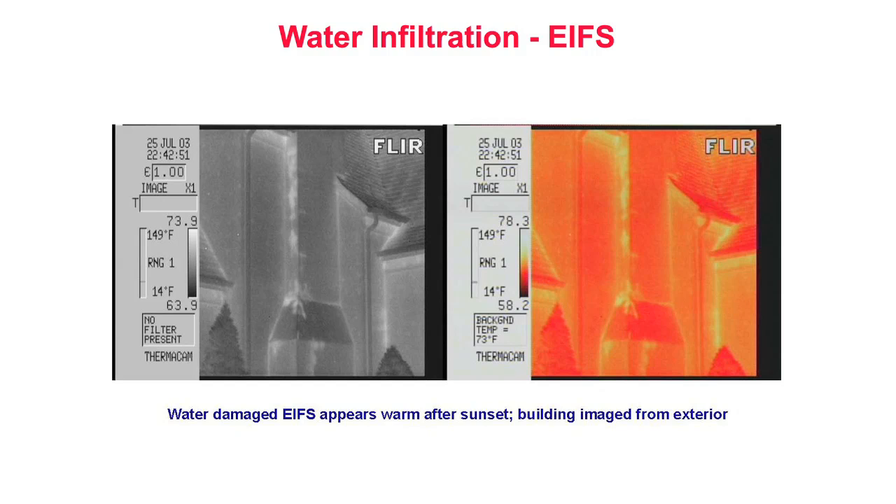Water infiltration into EIFS. For many, latent moisture within exterior insulated finished wall systems has become a major concern. Water infiltration into EIFS wall systems can cause significant structural damage in a very short period of time. In this image set, the thermograms show warm areas appearing as white amorphous shapes caused by latent moisture in a framed chimney detail.